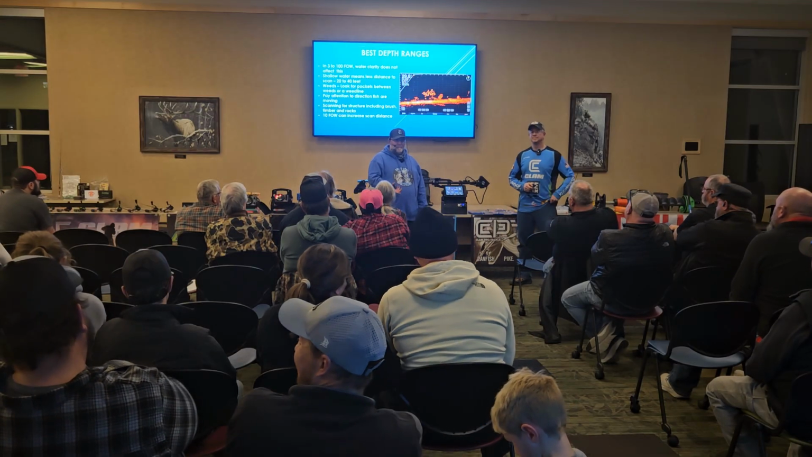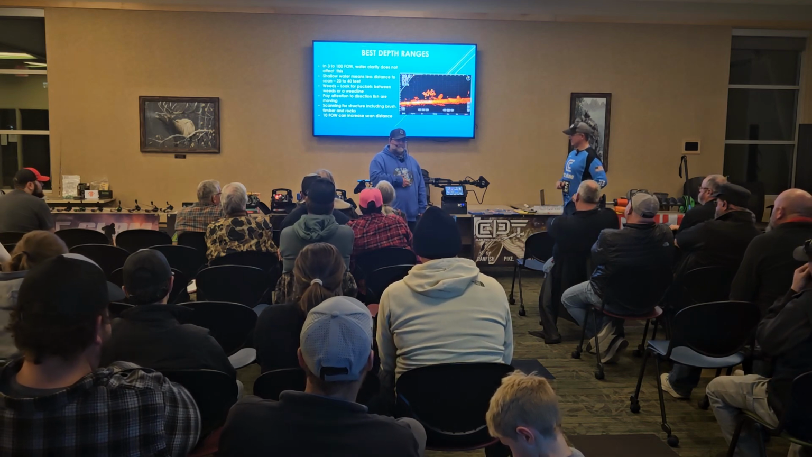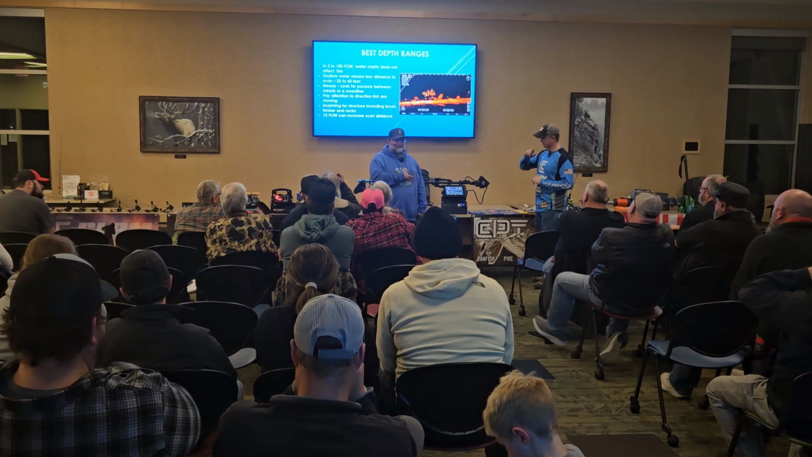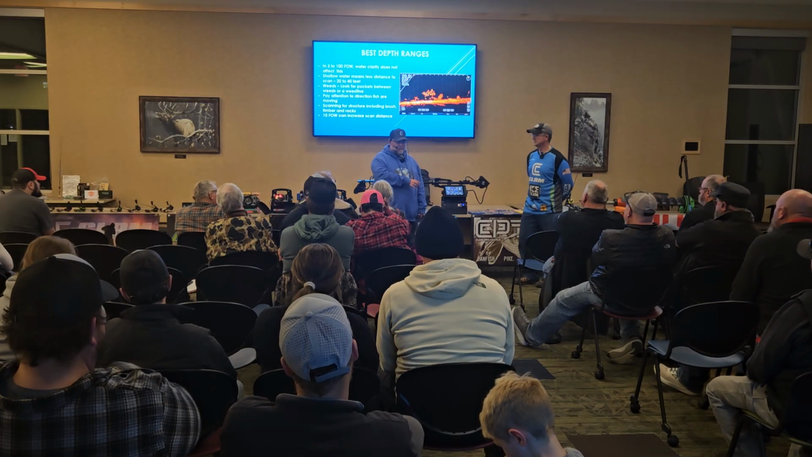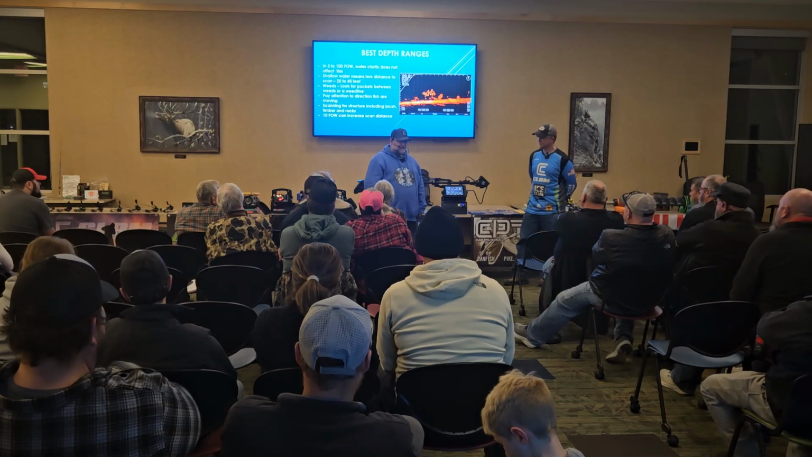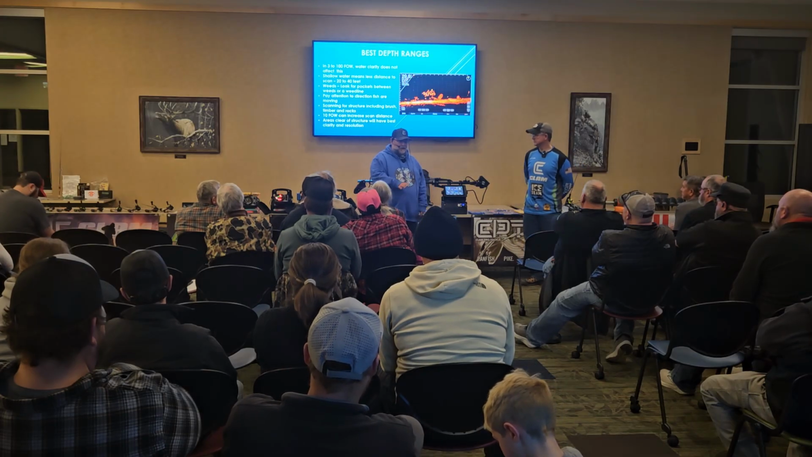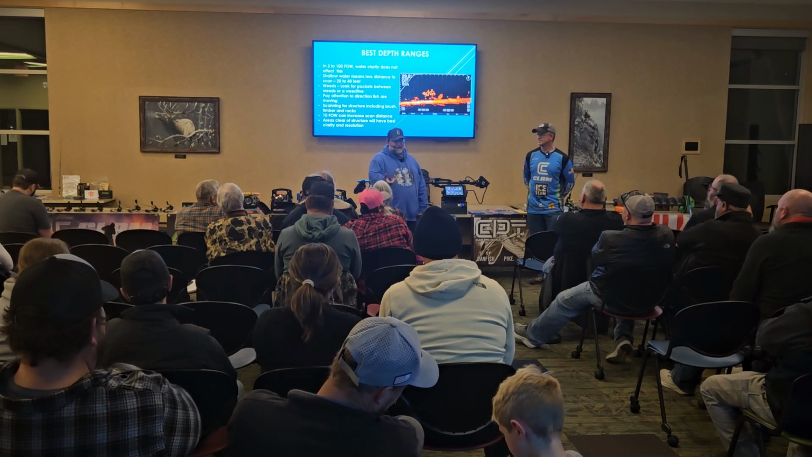Scanning for structure, including brush, timber, rocks, all of that stuff can help you find and locate the fish. In 10 feet of water or more, you can increase your distance. If you're in below 10 feet of water, you're gonna scan less. If you're in 10 feet or more, you're gonna be able to scan a further distance, especially with weeds. If you're on a sand bottom or in a clear area, you can scan as far as you wanna go, as long as it's not cluttered.